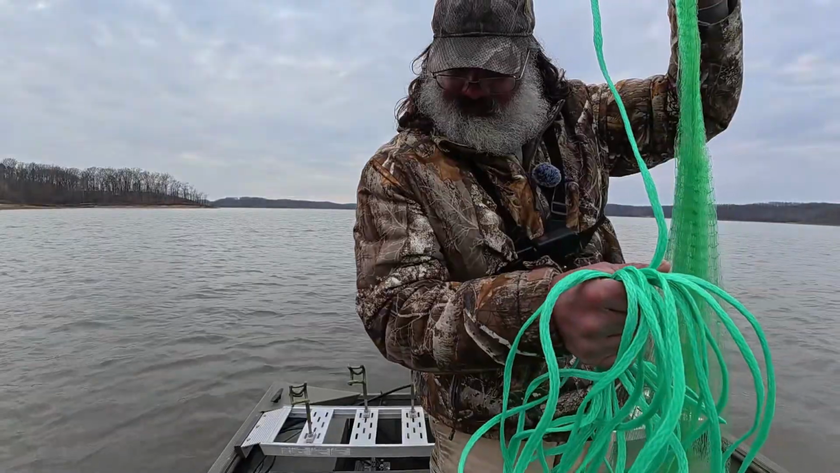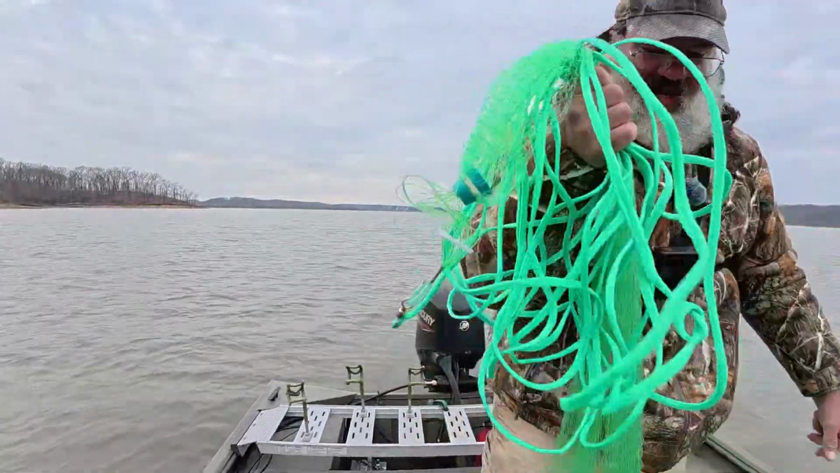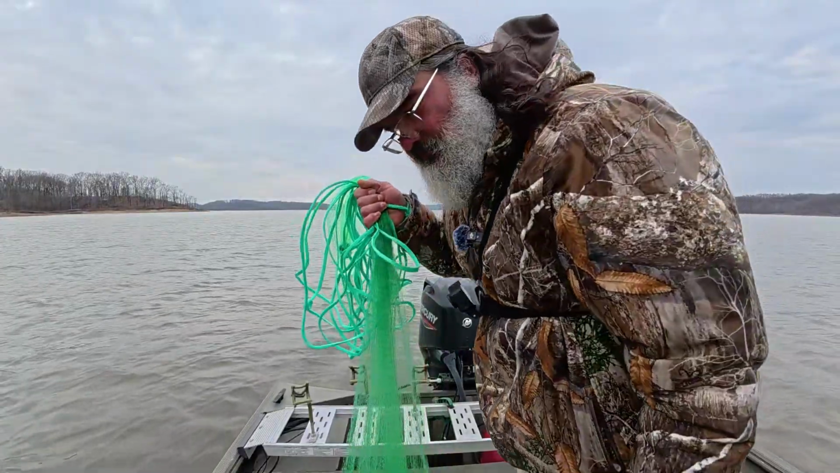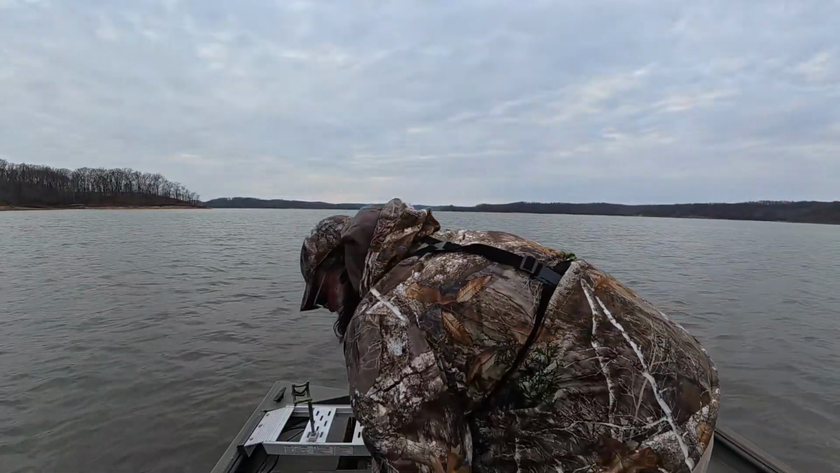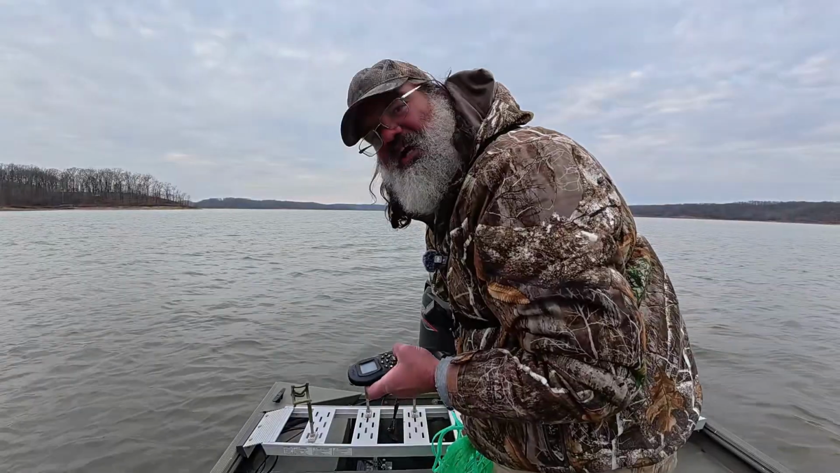And put the top of that net in my hand like this. Now then, see, I've gotten off of them a little bit. So here's where jog function comes in handy. I'm gonna jog her to the right.